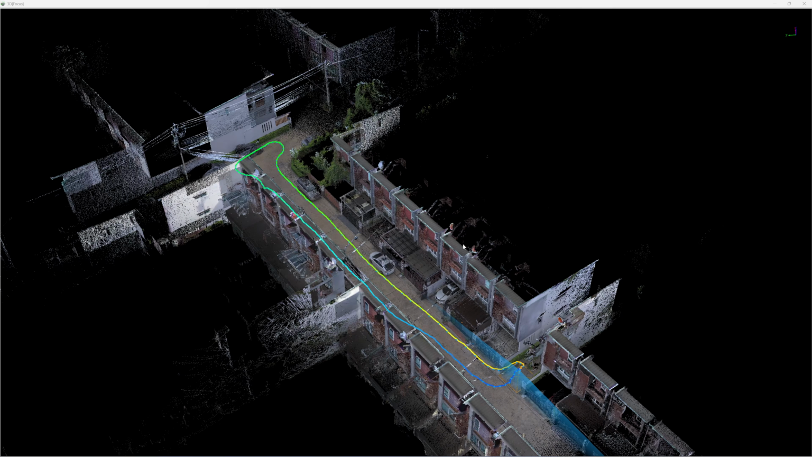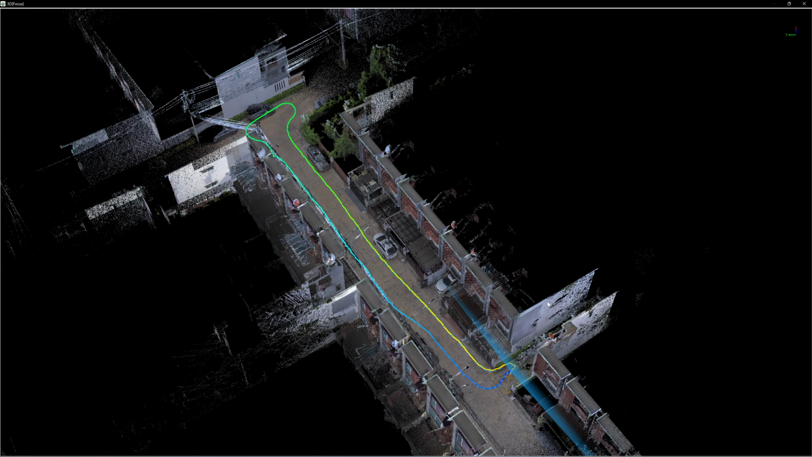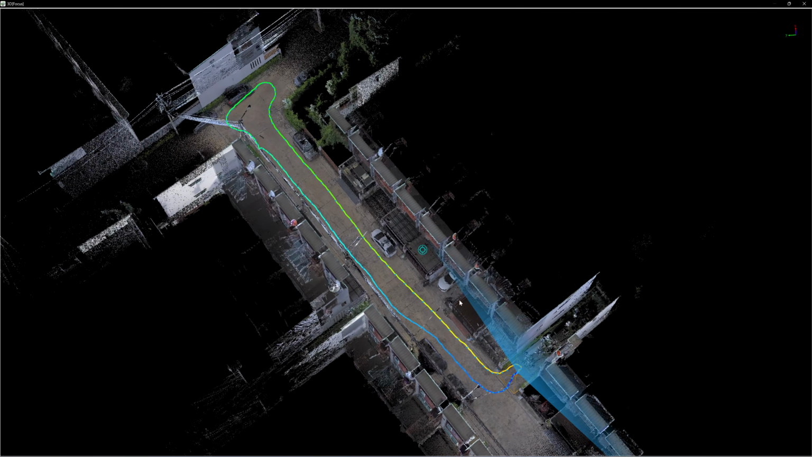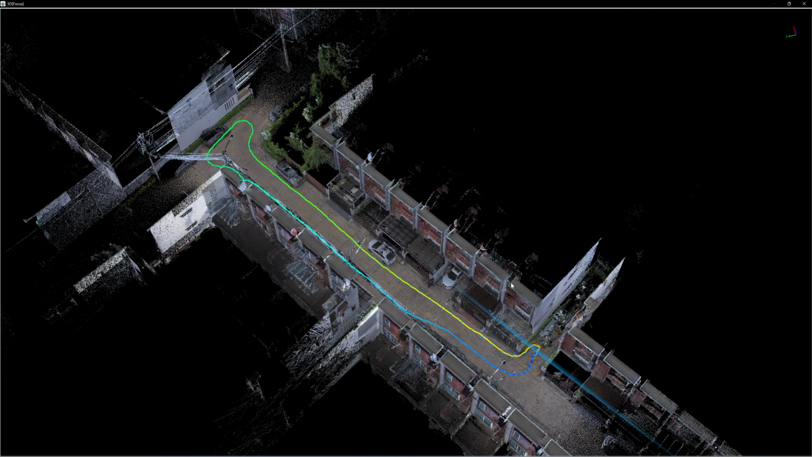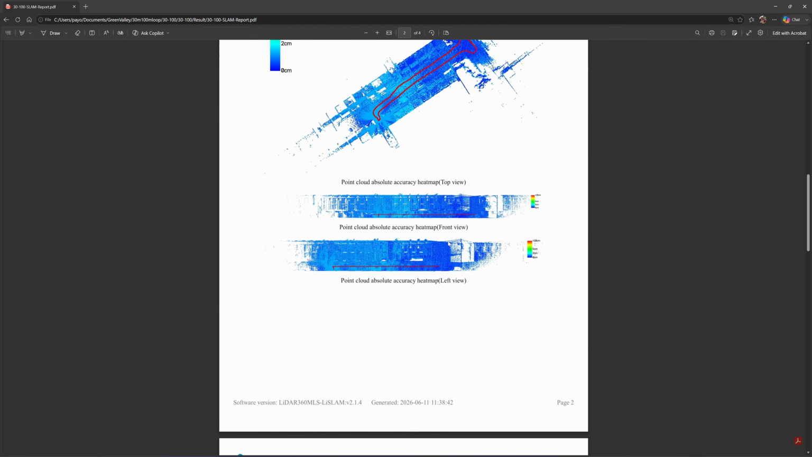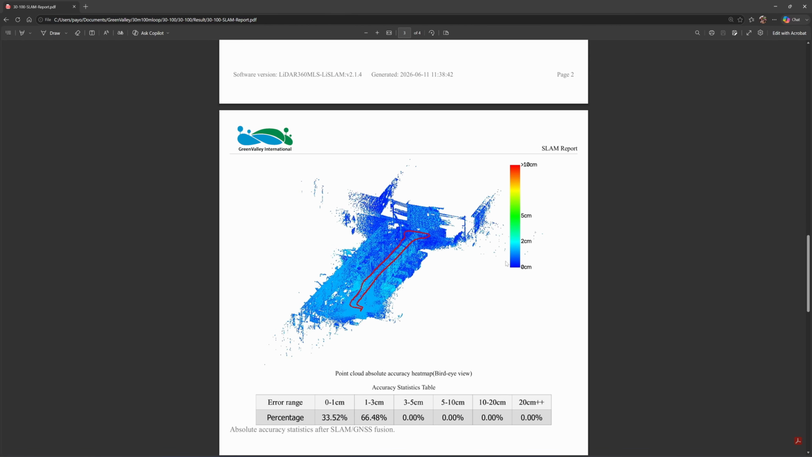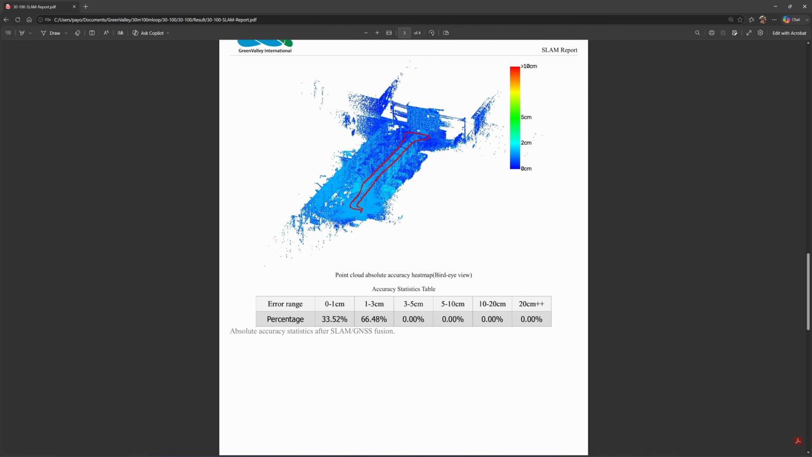For the accuracy test, I will walk a 100-meter loop without RTK, then measure a known 30-meter distance to verify the accuracy error. It seems like the LiGrip O2 doesn't perform well in this environment. In areas further from the walls, it produced noticeably higher accuracy error.